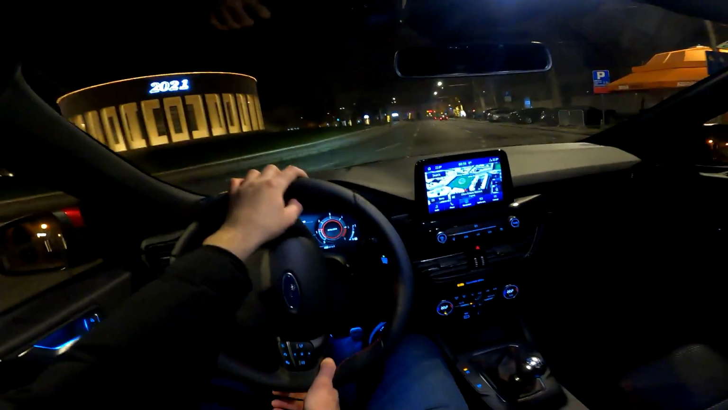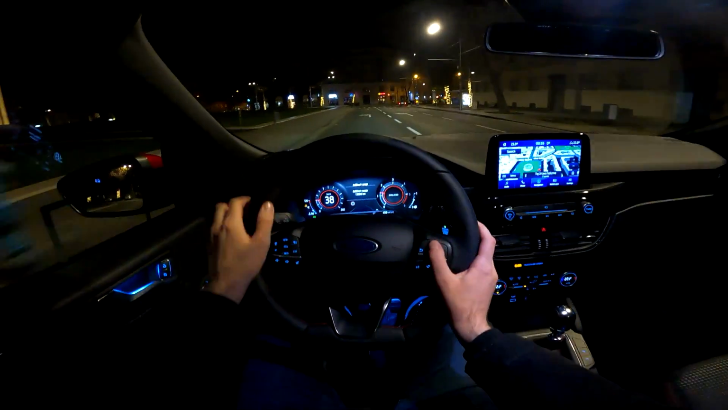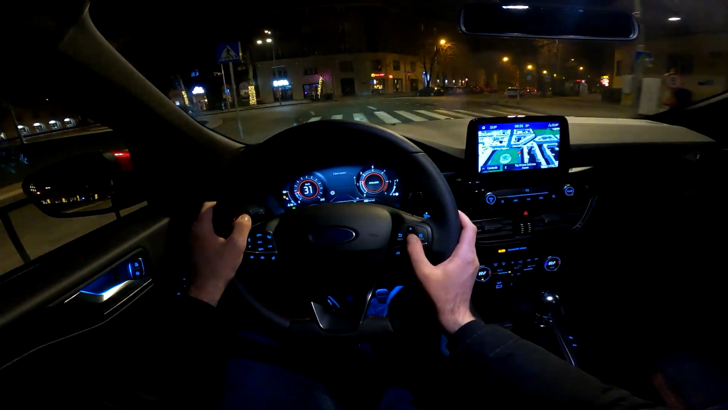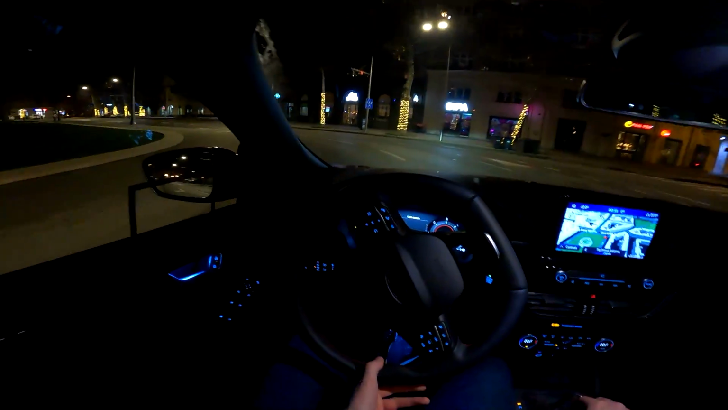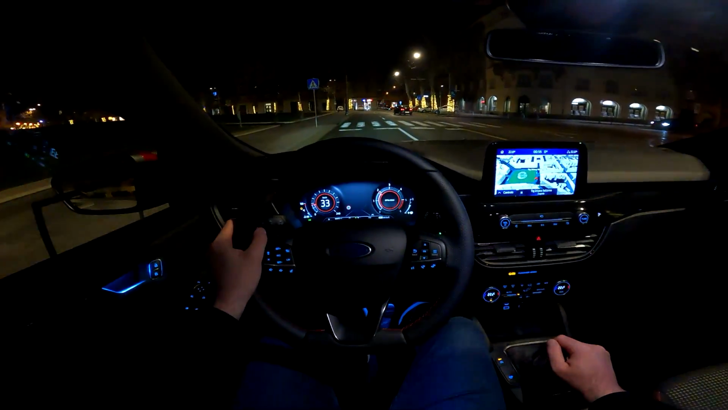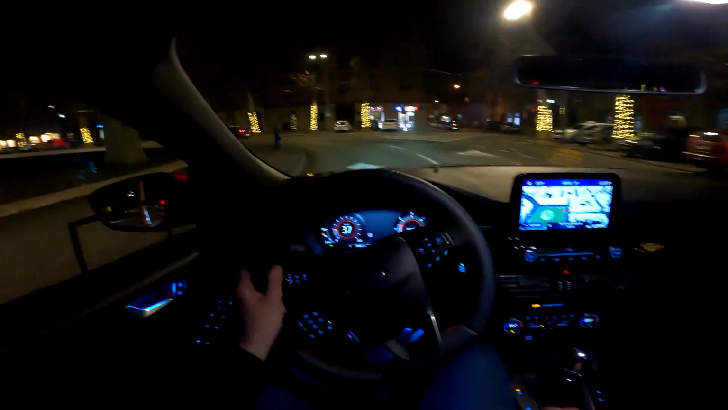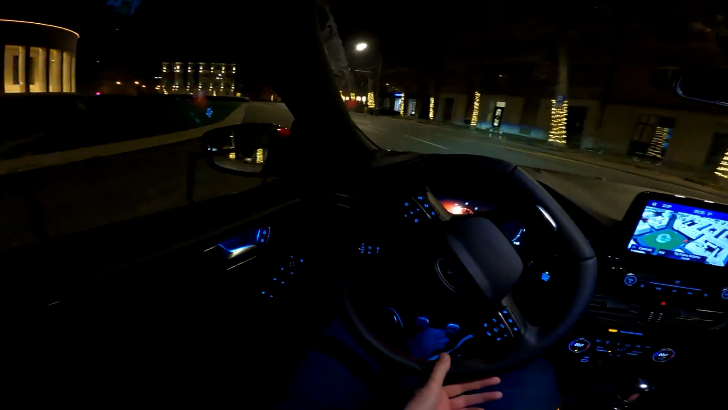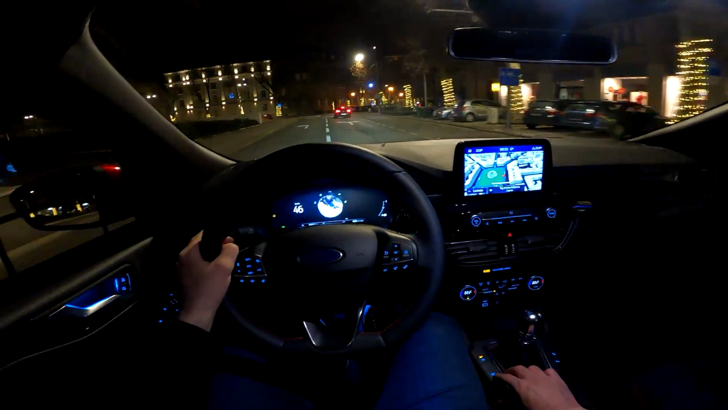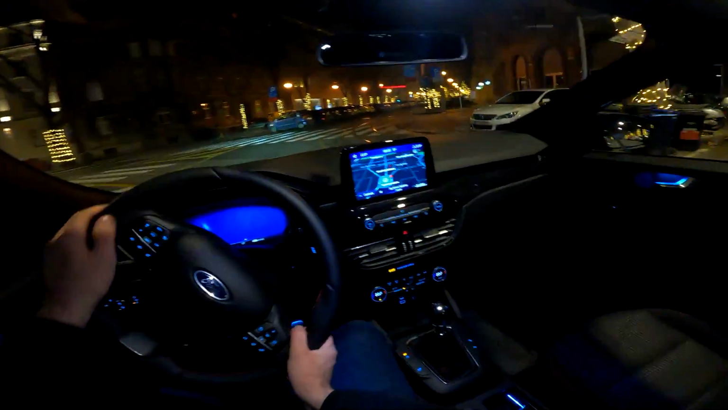You can of course change the mode, so the night mode or the day mode. And then in front of us you can also change between different information. I will now put the calm screen. It's the layout where you don't have anything between the dials, and it looks pretty nice. Let me also go back to the normal mode. With this blue, very relaxing indeed.